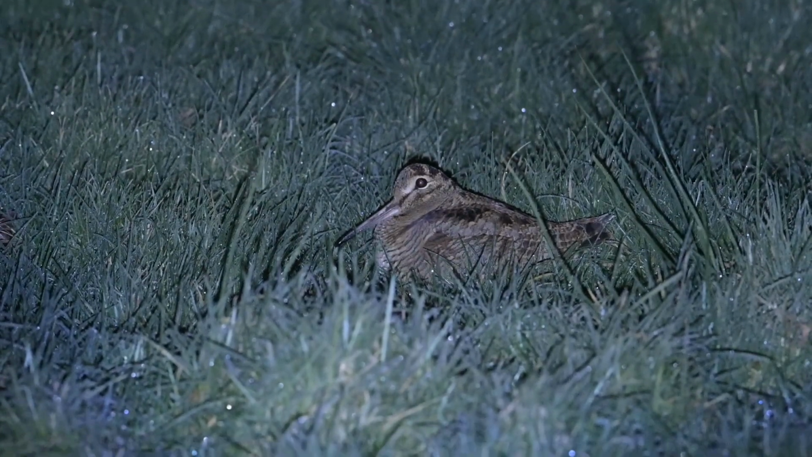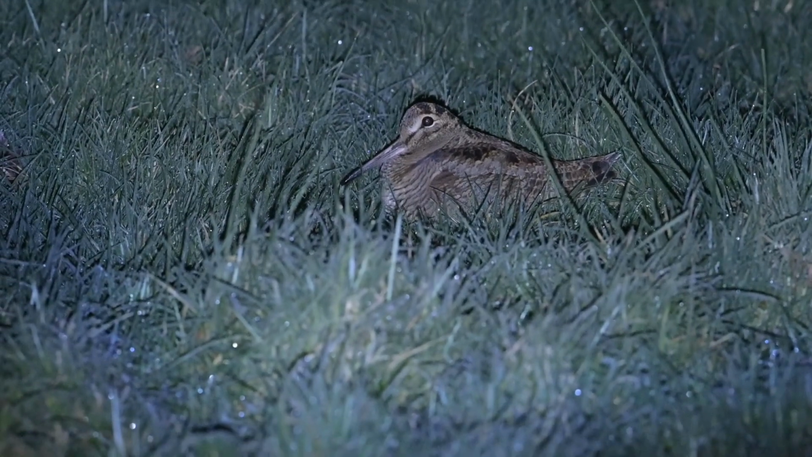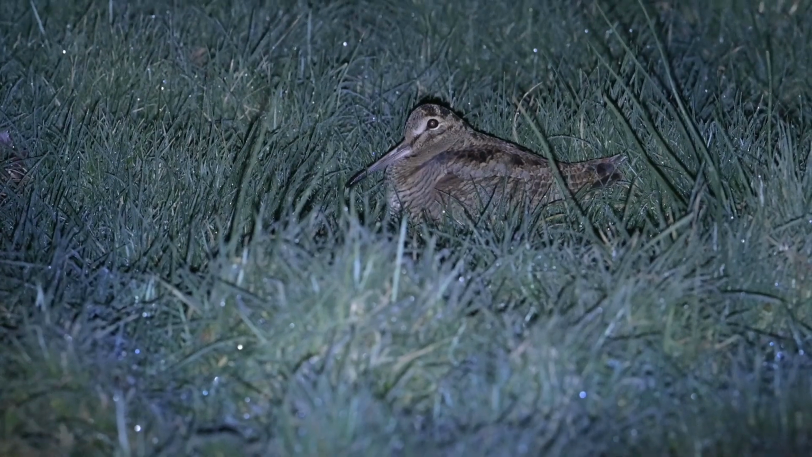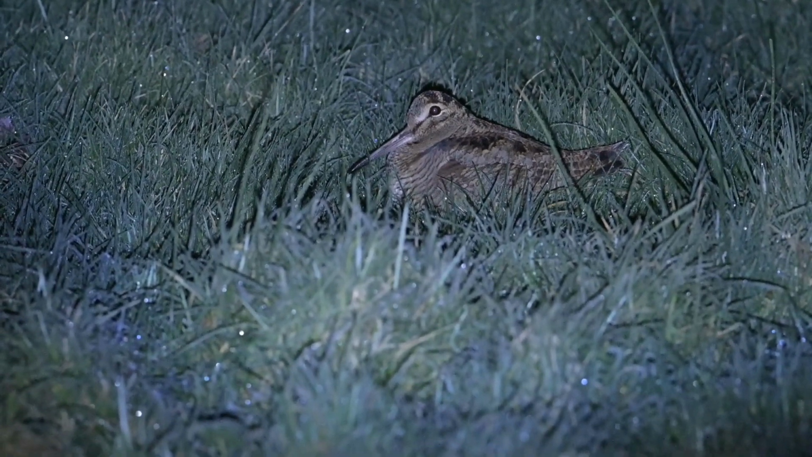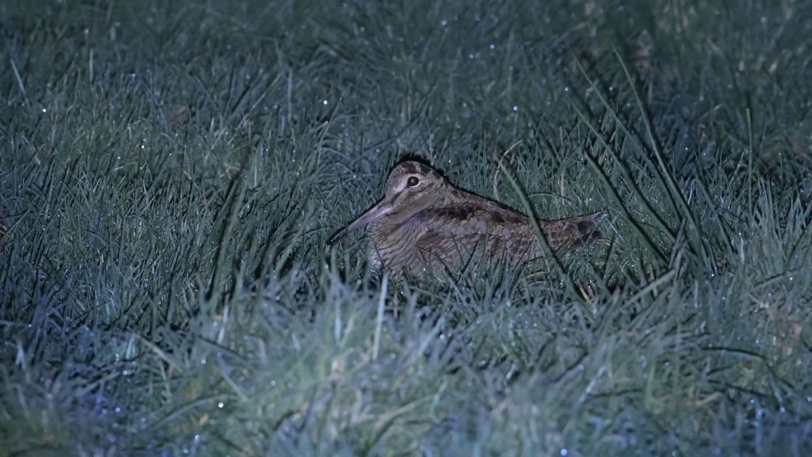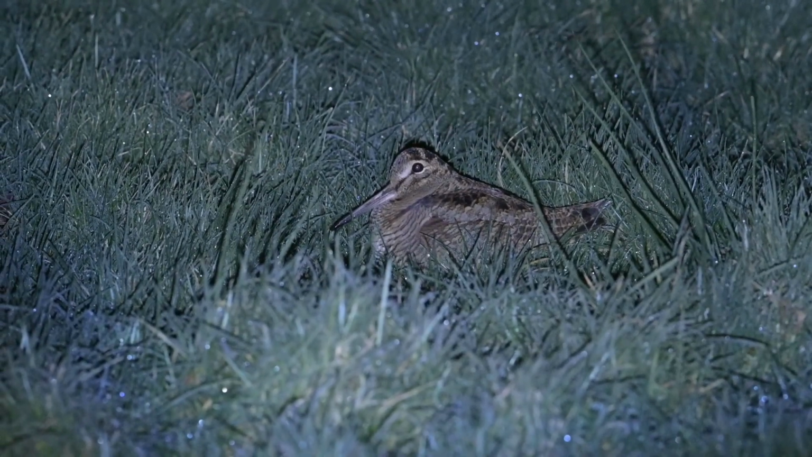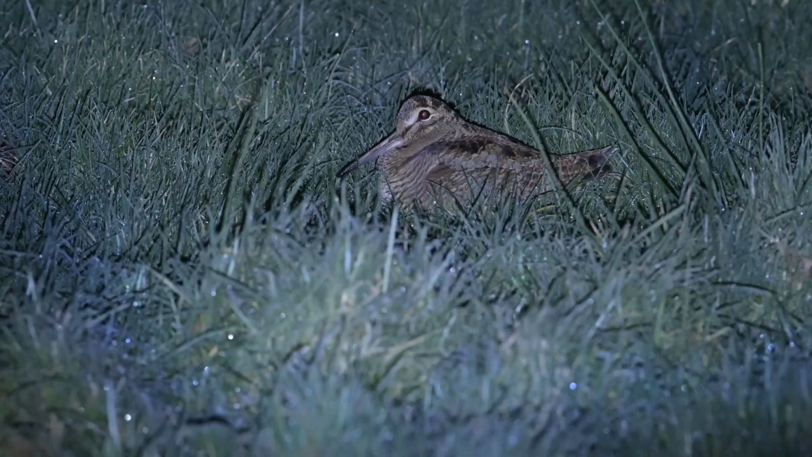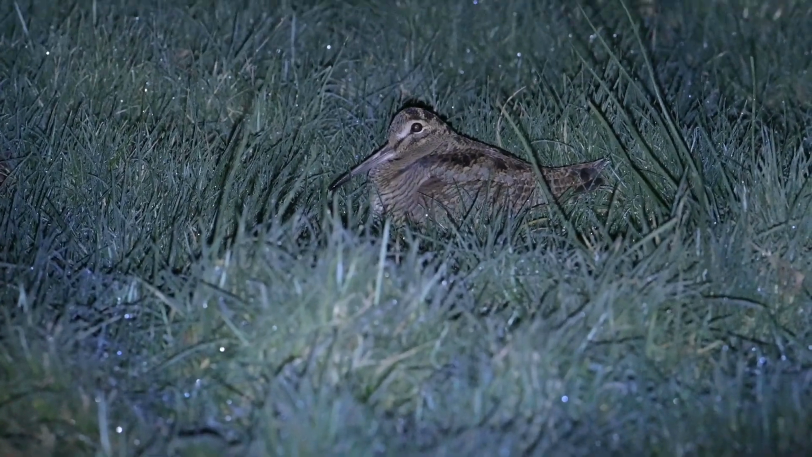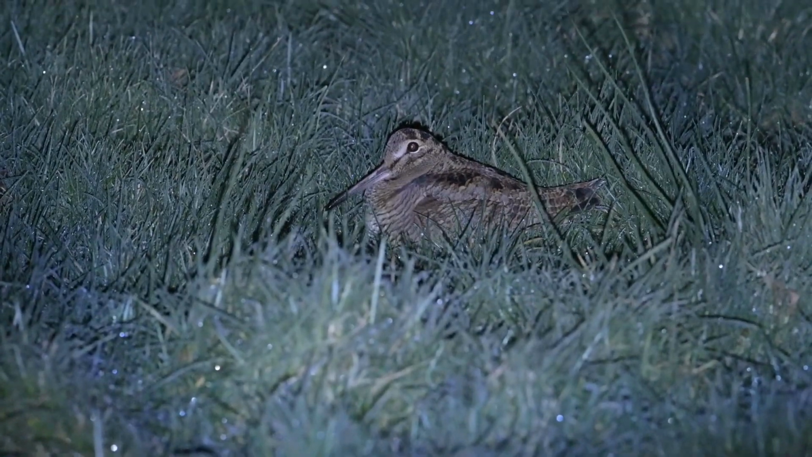Let's maybe fix the flicker now. There you have it. I've snuck up on a woodcock. I've managed to get fairly close. I'm only about maybe 20-25 foot away from it. Snuck up nice and quietly here, got a few photographs. It's just sitting now because it's sort of blinded by the light almost, so I'm going to sneak away again now. Try not to disturb it, but it's lovely to see.